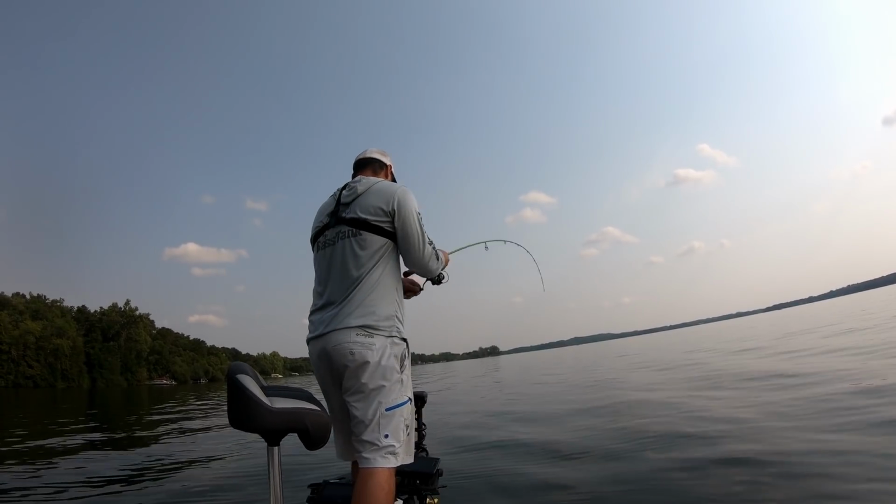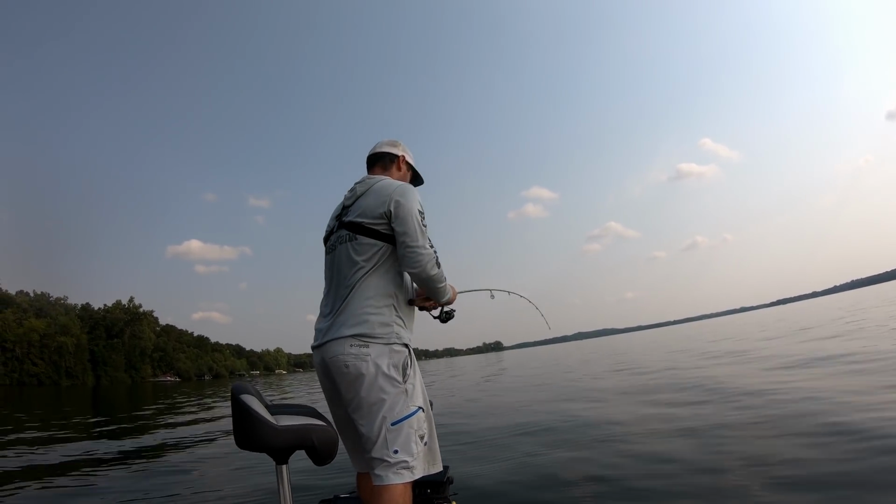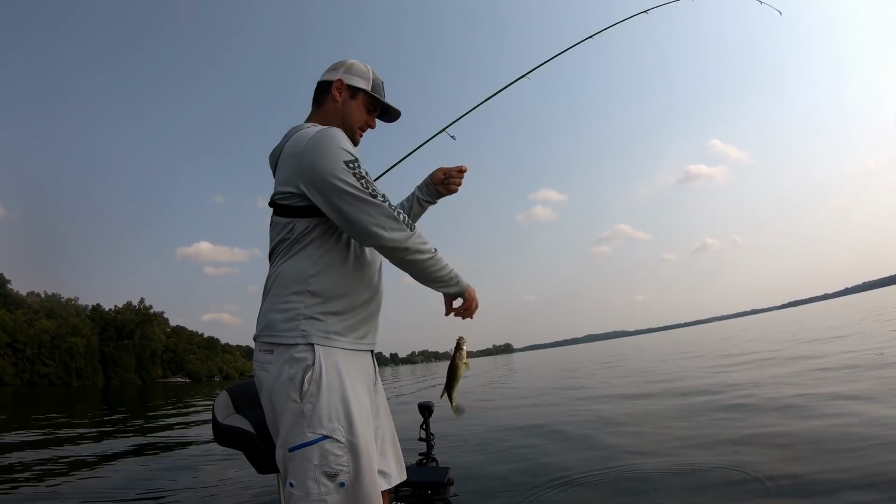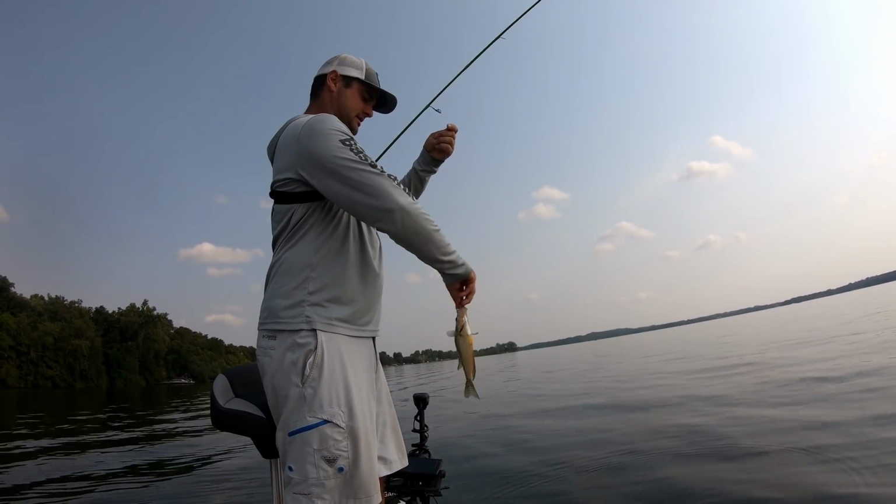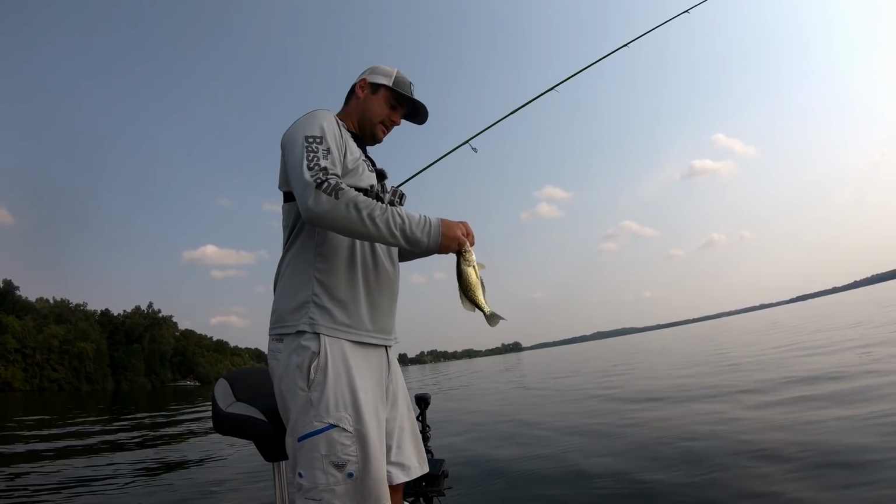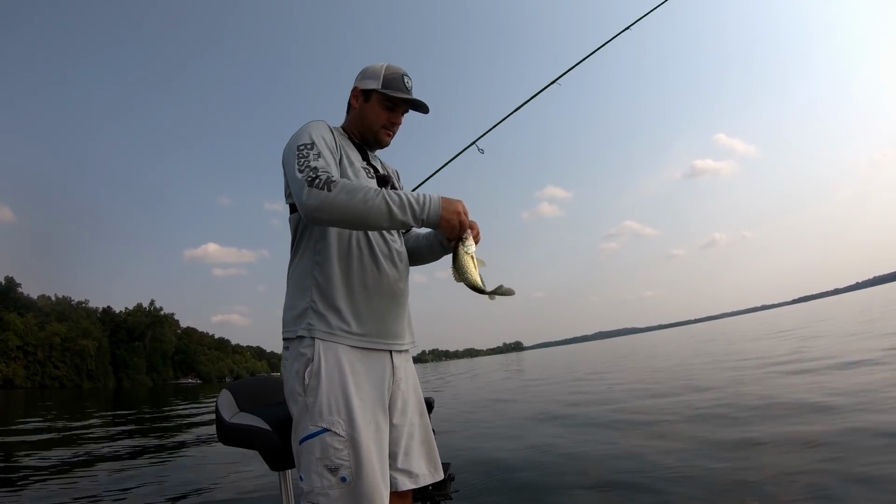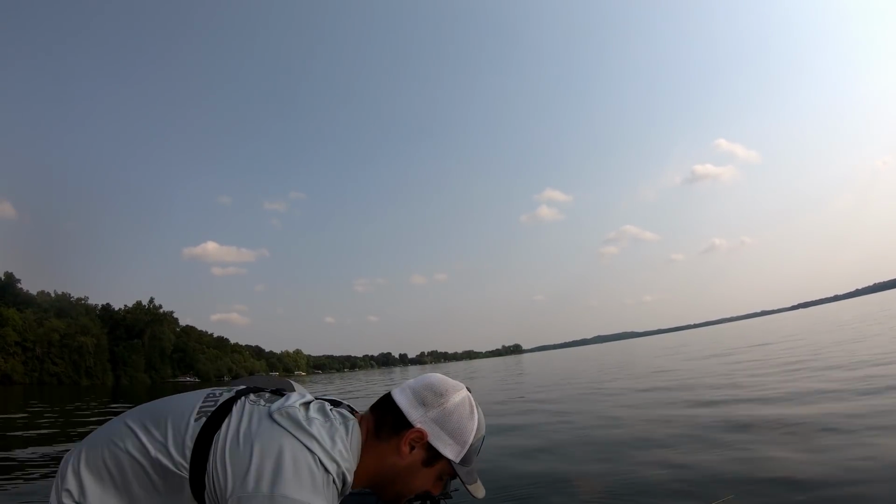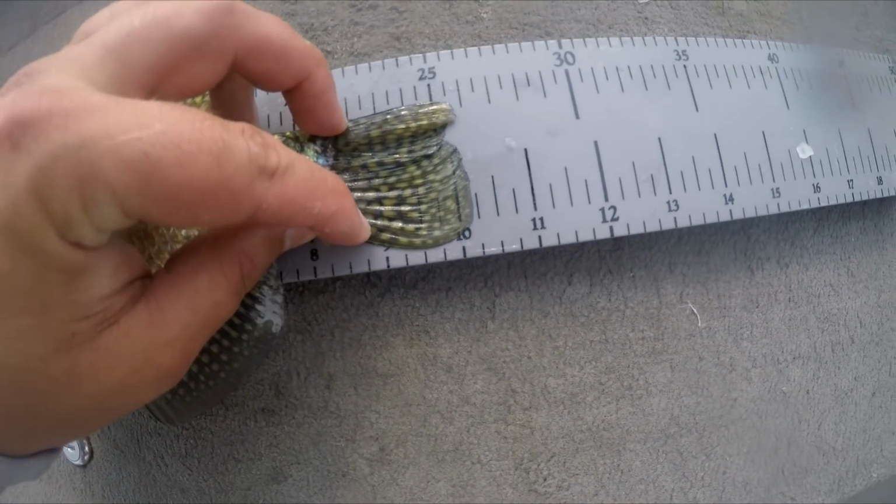There's another drop. Yep. Another good eater. Oh, easy, buddy. They love these minnow patterns, that's for sure. That's what they're feeding on down there. Here's a nice 10-inch crappie, 10 1/4 almost.